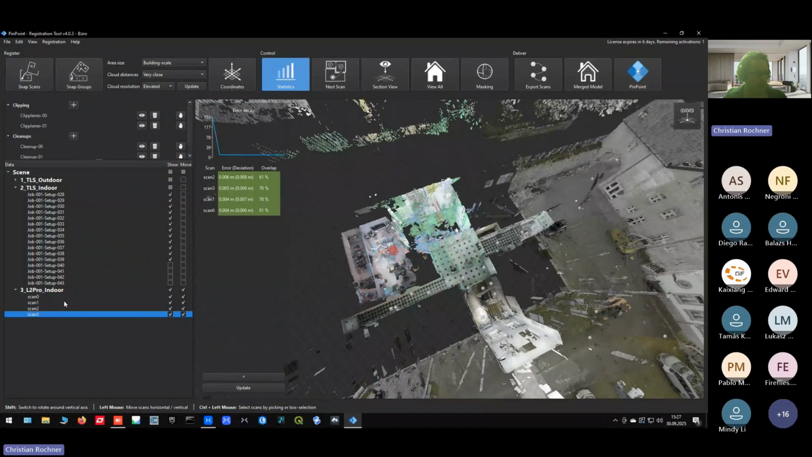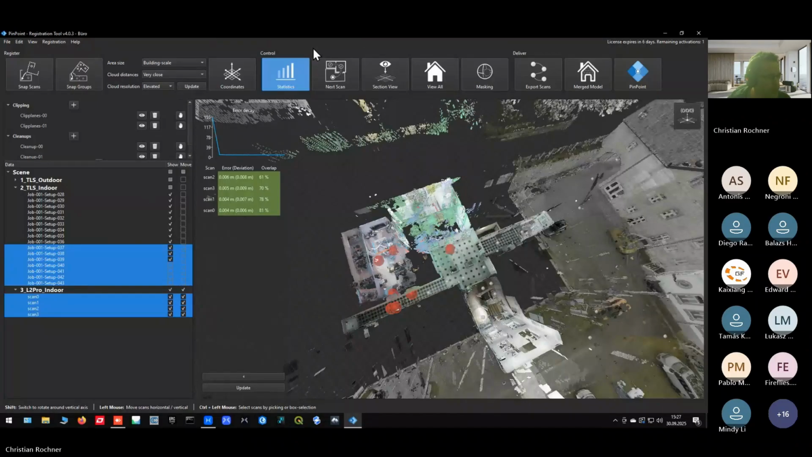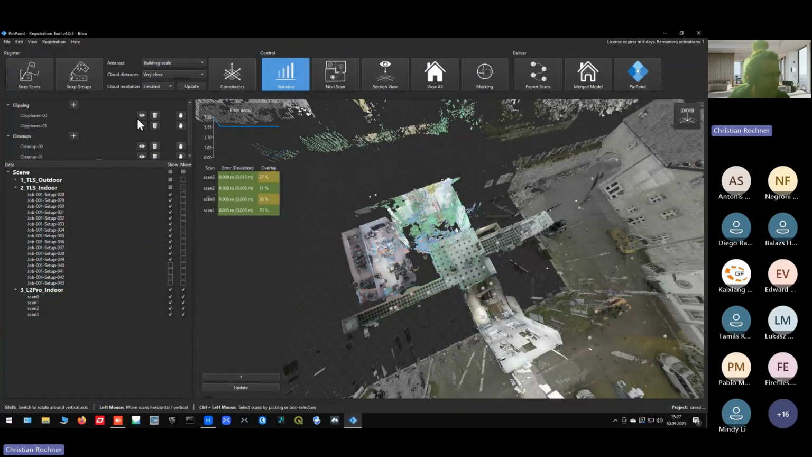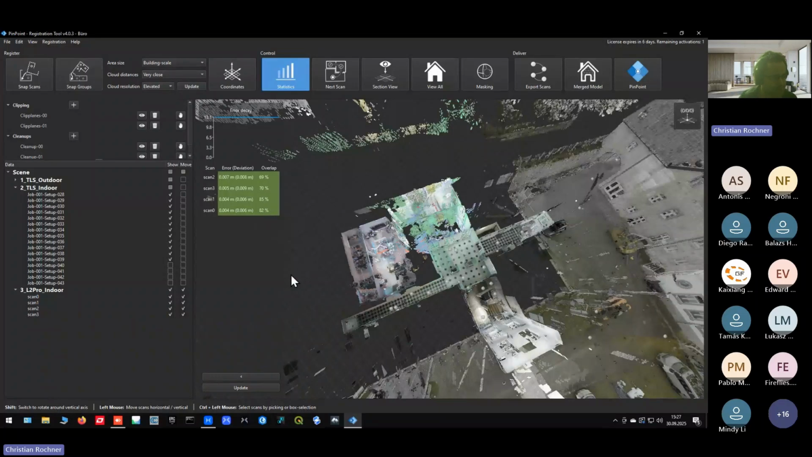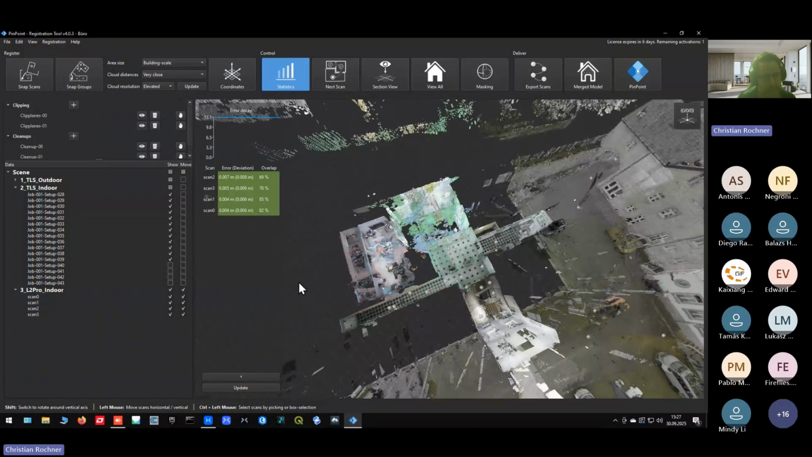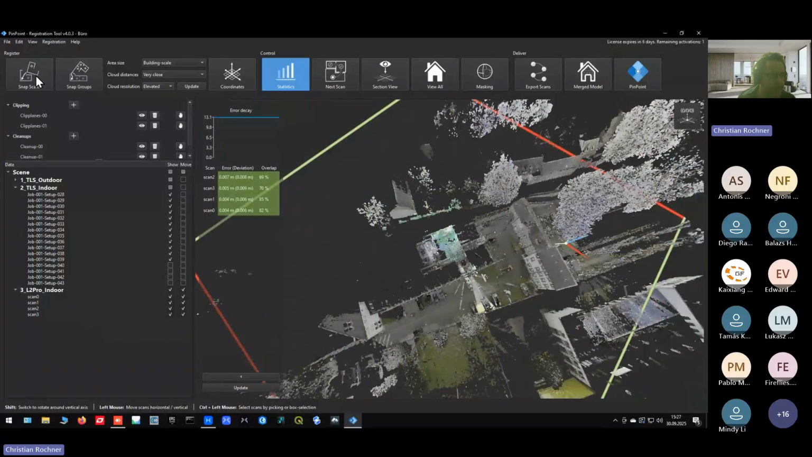I can execute this process several times. I would also advise to do this several times. So do it again. Oh, sorry, that was the wrong button, but now I snap the groups. Snap scans. And now we can see it's an error of 7 millimeters, 5 millimeters, 4 millimeters, 4 millimeters, and an overlap in percentage. So pretty easy. First, bring the scans manually to their position, then execute the snap scan function, and that's it.